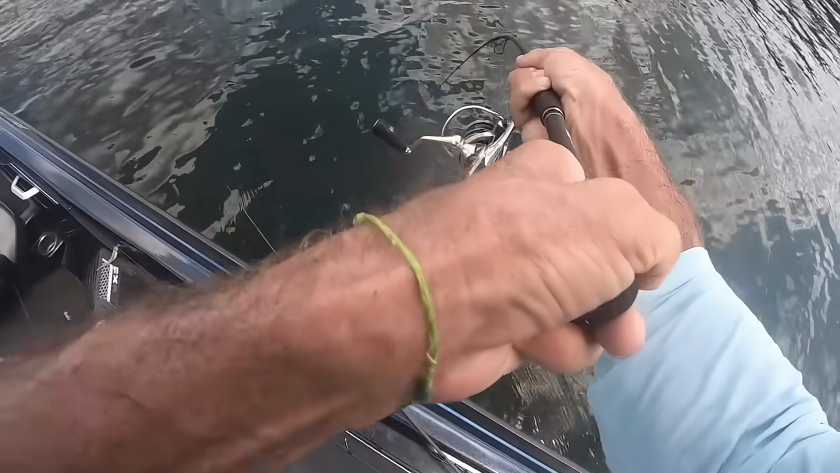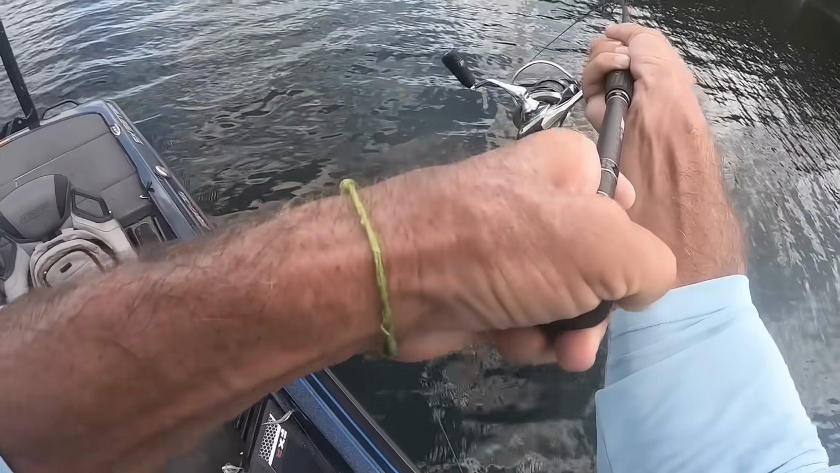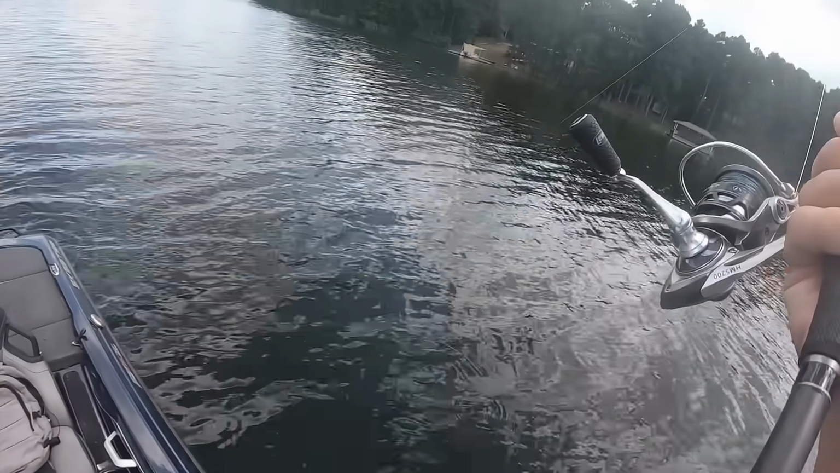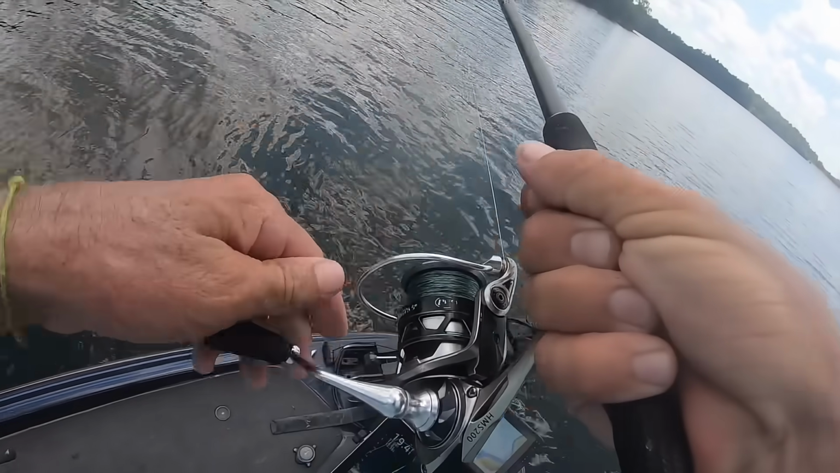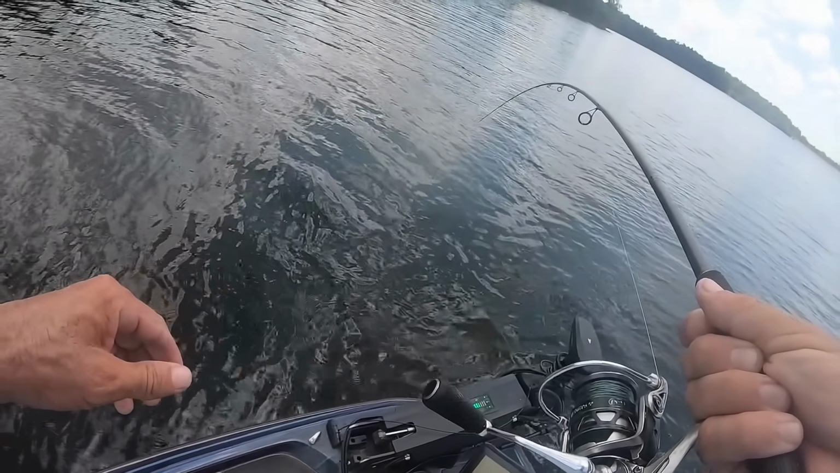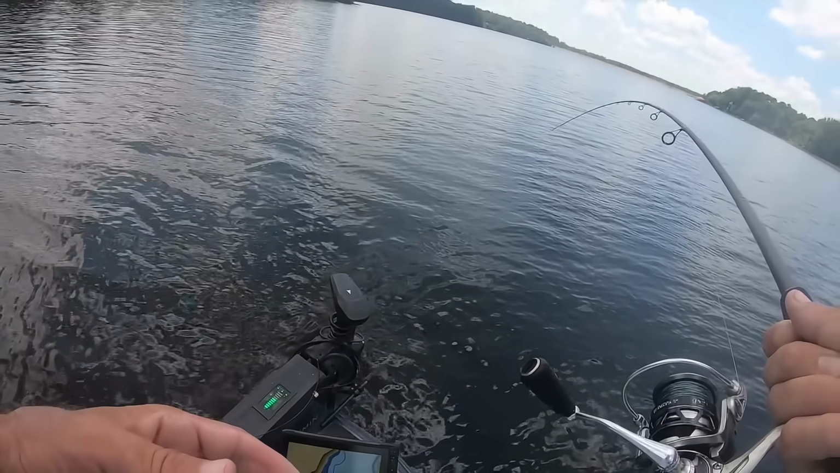How big is this fish? Oh my gosh, I just want to see her. Oh, it's a giant. That's why. It might be a 10. I was wondering why I was fighting so hard.